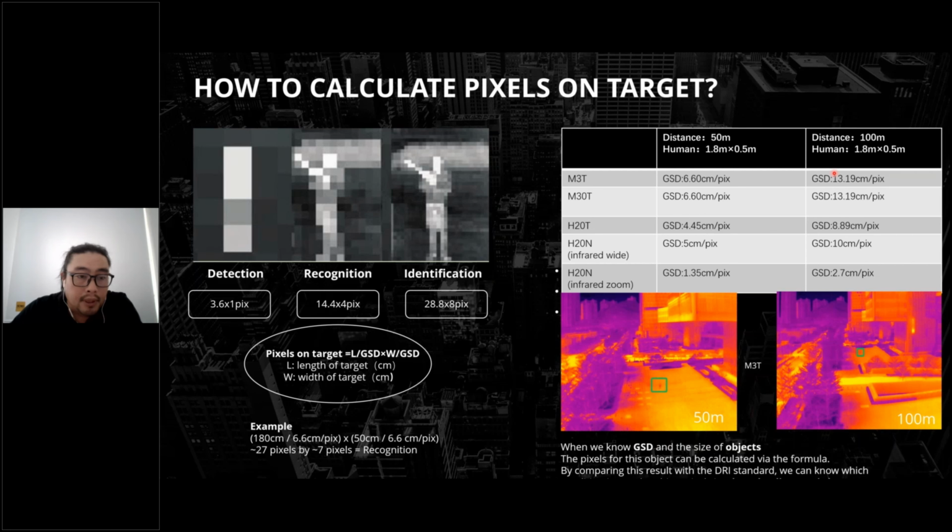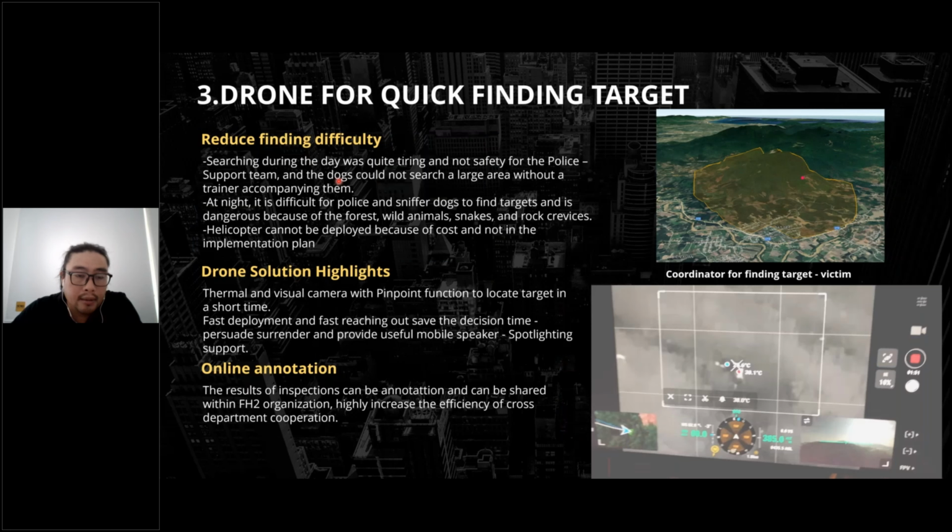And finally, we also think about the last three days and the many local police being so tired and not safe. And the dog could not serve a large area without a trainer or calming monitor. And the night is also difficult, and the police and sniffer dog are very hard to control in the pattern and very dangerous, and a helicopter cannot be blocked. So we use a drone solution, our highlight thermal camera and visual camera, to pinpoint the person and locate the target in a short time.